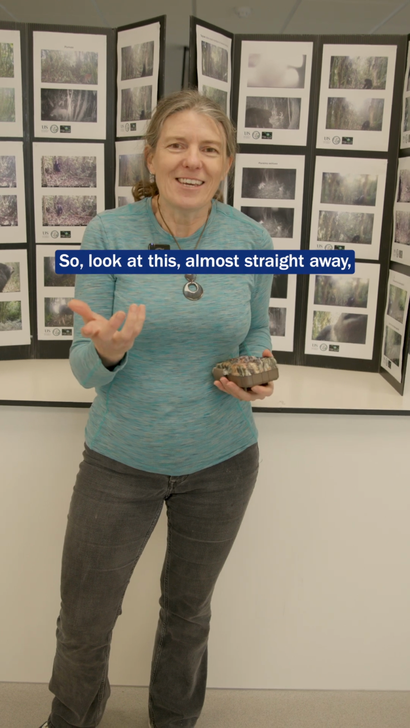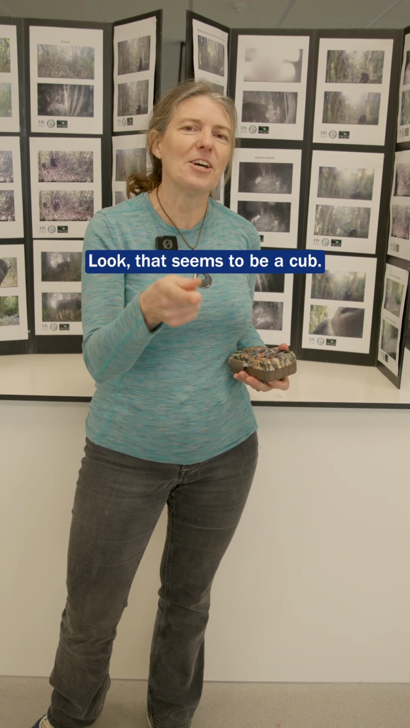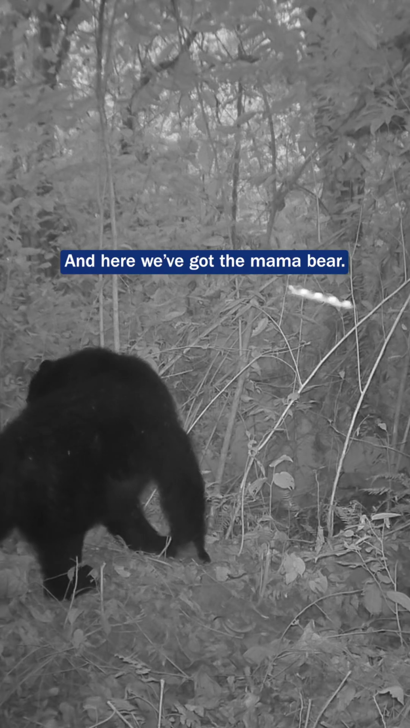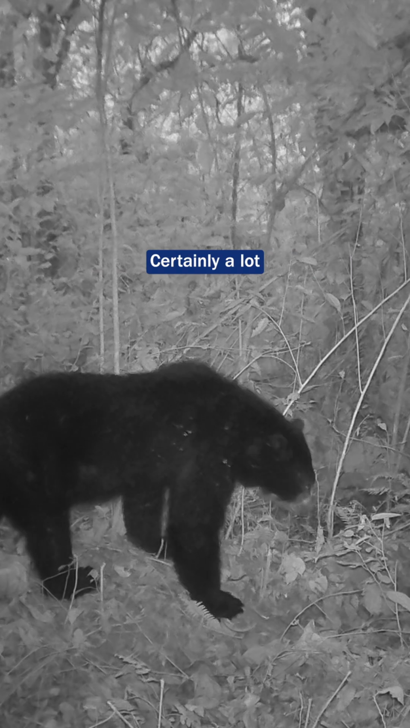So look at this. Almost straight away, a couple of days after the camera is there, we've got a bear bumbling in. Look, that seems to be a cub. Oh, and here we've got the mama bear, or it looks like a mama bear, certainly a lot bigger than the previous one.